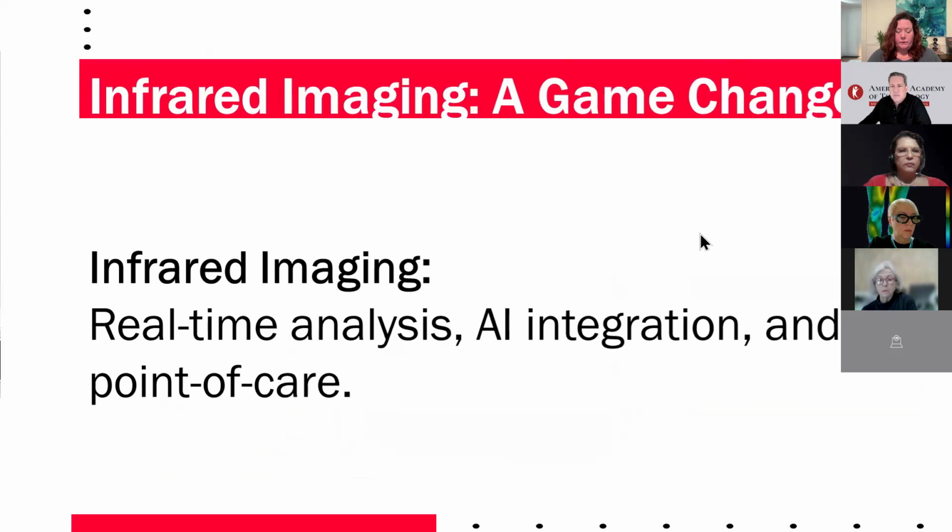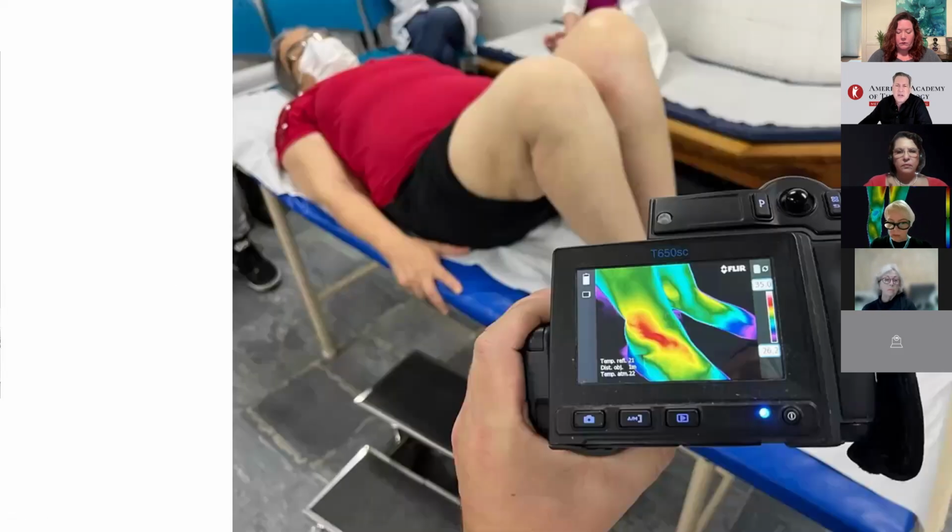Infrared imaging is the evolution of thermography. Today, with real-time analysis and AI integration that we'll show at the end, we are able to make immediate decisions at the point of care. This is the point. This is crucial for fields like vascular medicine and neuromodulation, where quick insights into blood flow and nerve activity can drastically impact patient outcomes.